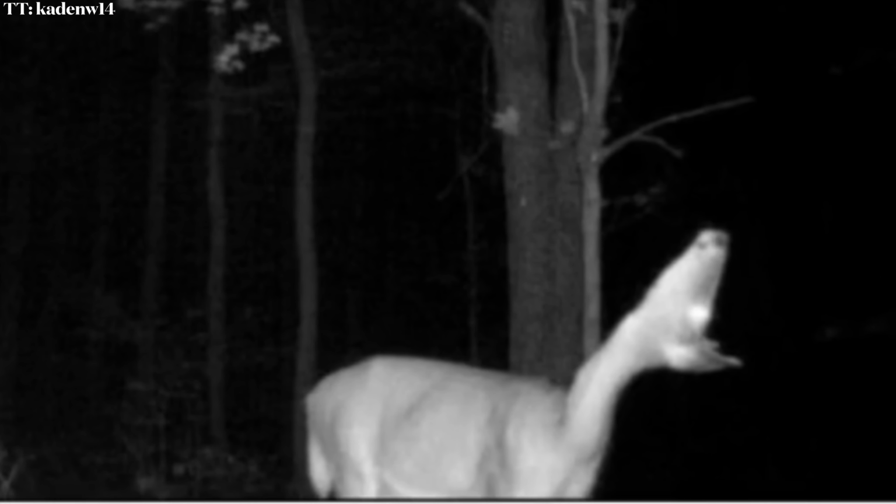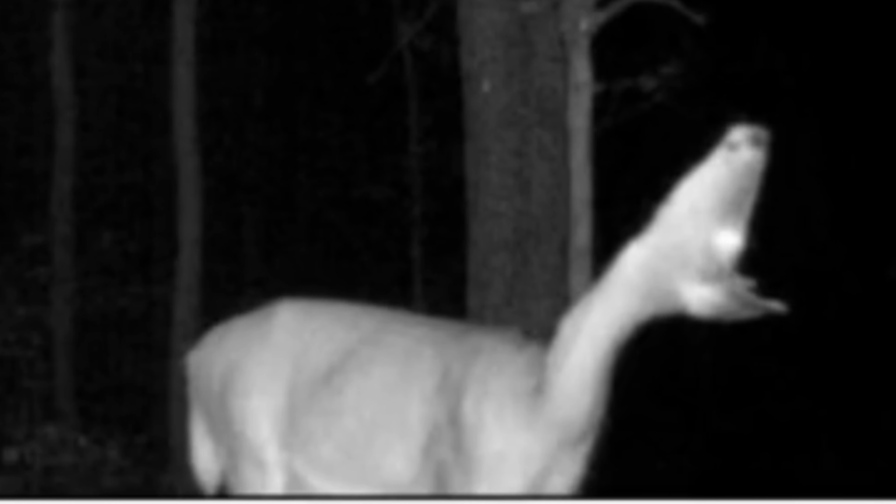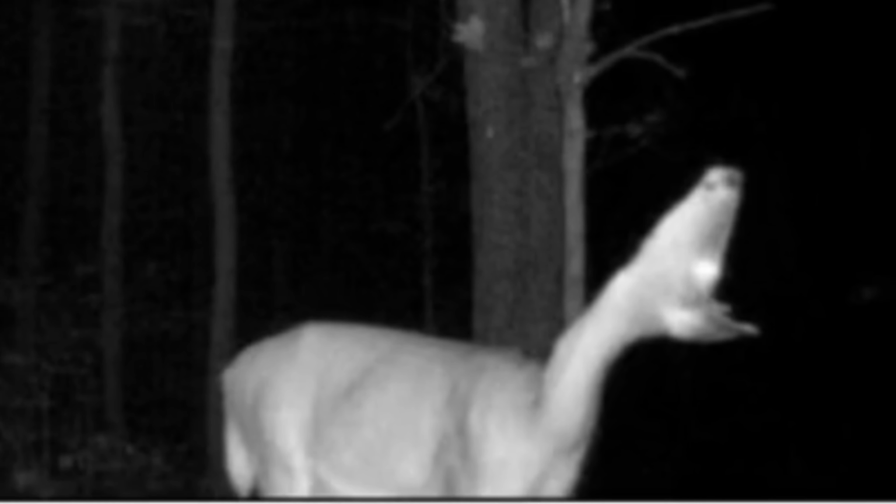The photo shows a deer, but somehow its head seems to be twisted in a way that shouldn't be possible. It looks like its head and neck are completely backwards. Could this deer just be suffering from a horrible injury? Or is there something weirder going on?